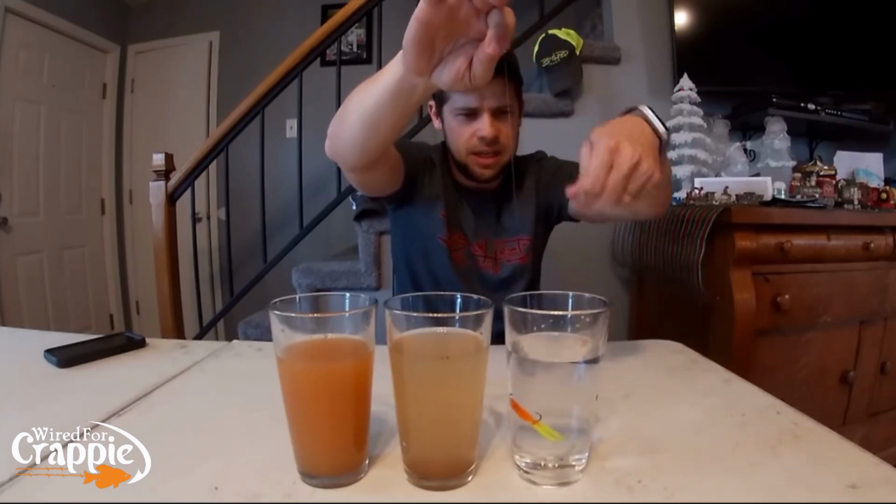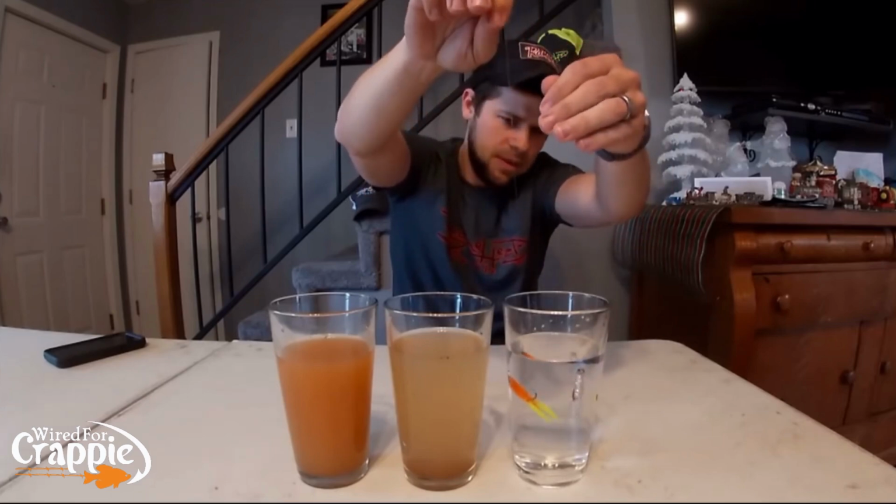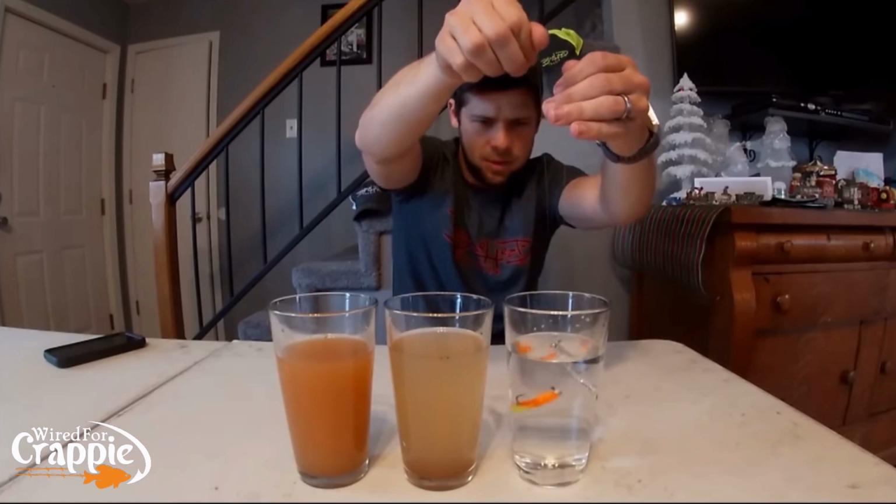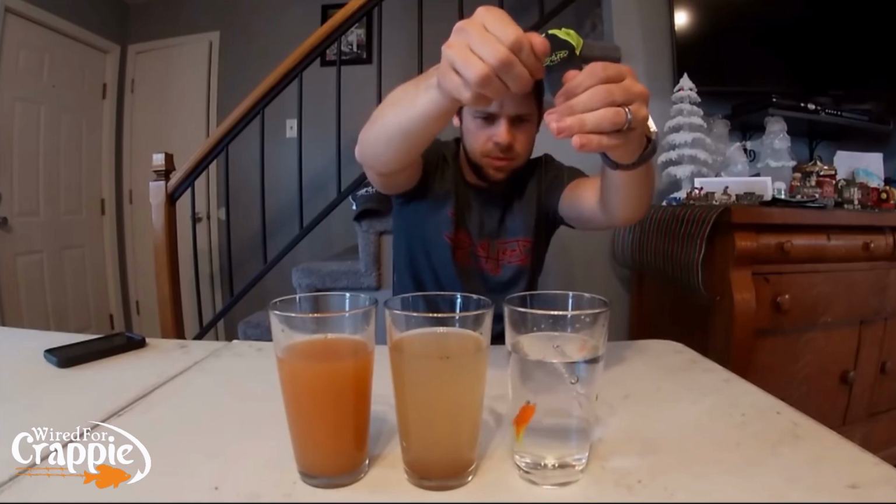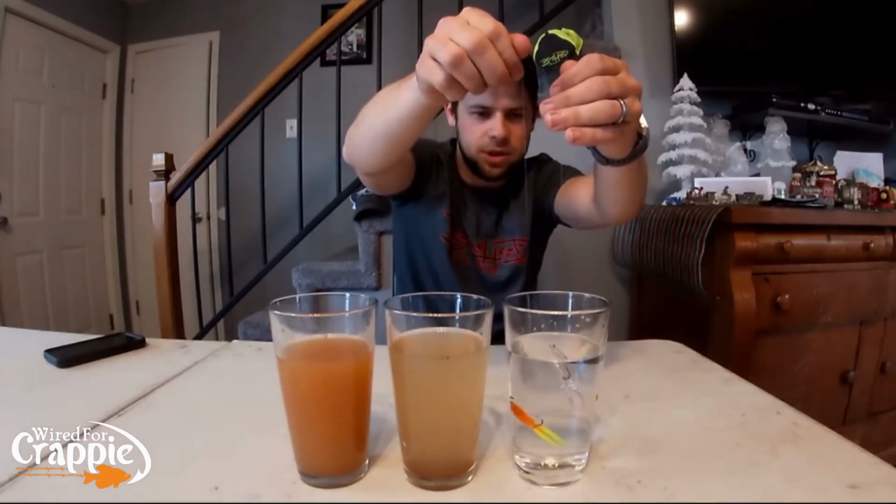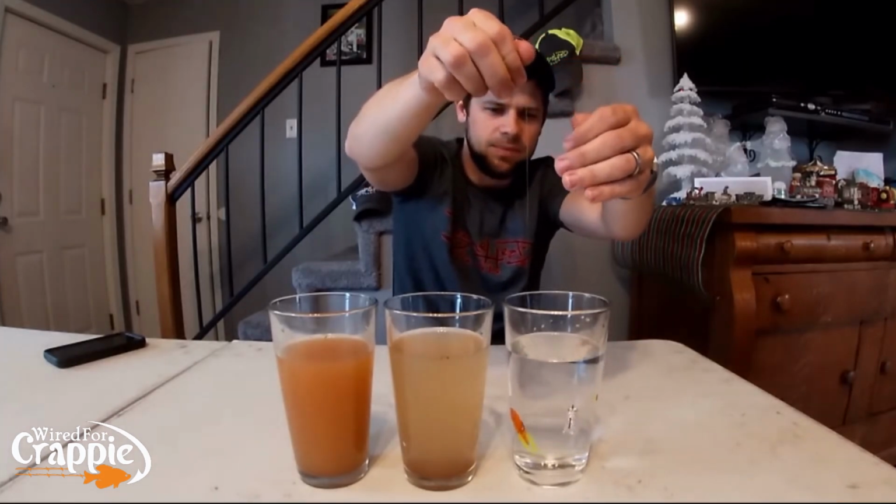And you can see, if you're a fish in clear water and you're used to seeing shad, which one of those resembles a shad? Which one of those is going to look more like natural forage to you, right? So, again, clear water, clear baits, translucent purples, translucent pumpkin and chartreuse is a good color.